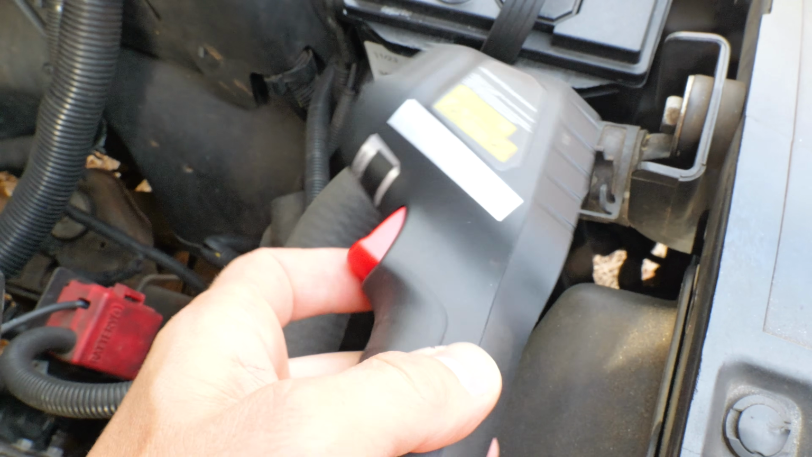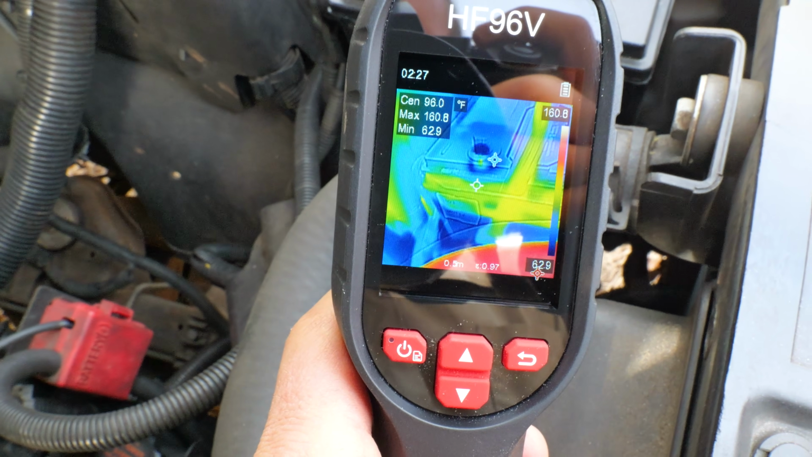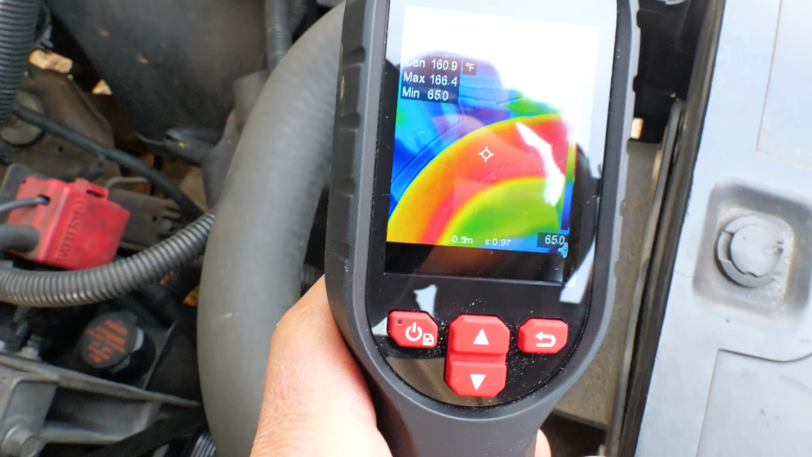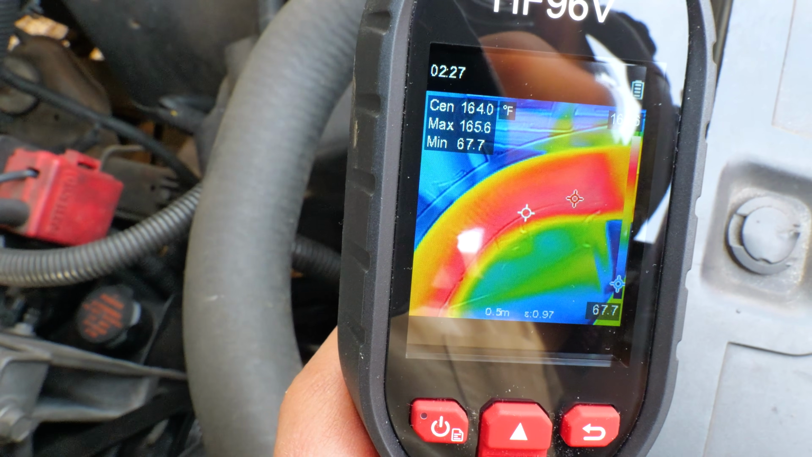This is a thermal imaging camera. This is one of the handheld ones, so it's got a screen on there. You can see this truck's been running. I got it pointed at this hose right here, and that thing is glowing red hot, which is really cool.